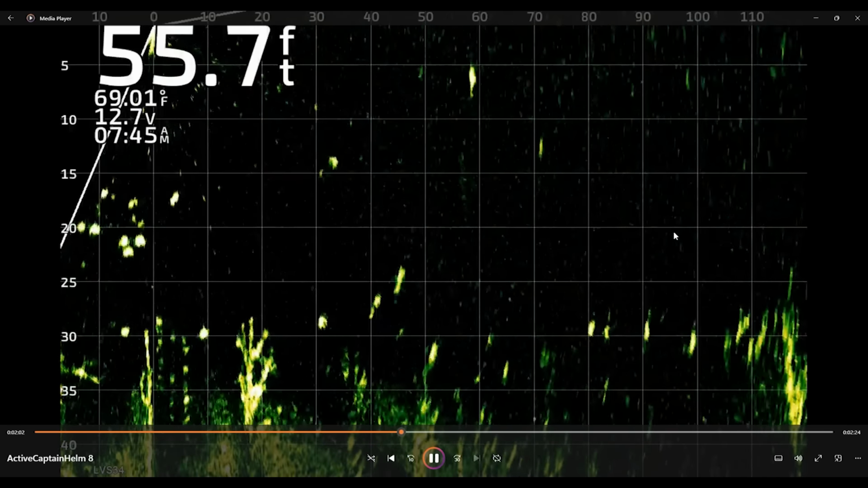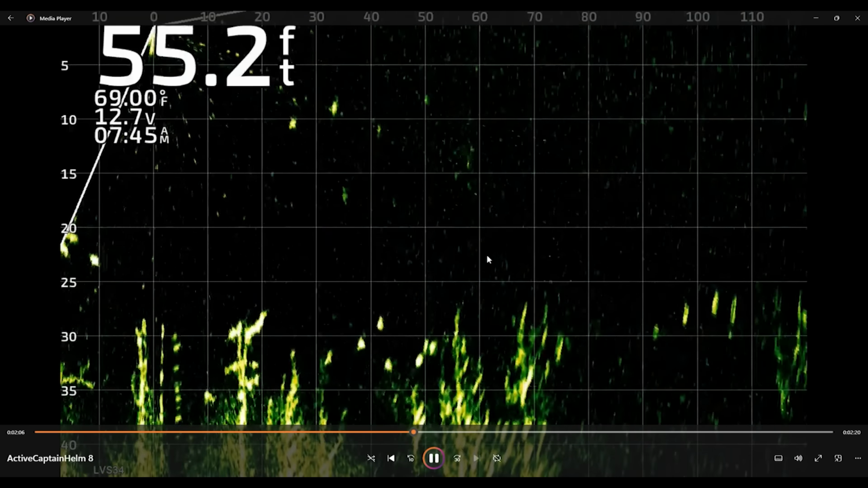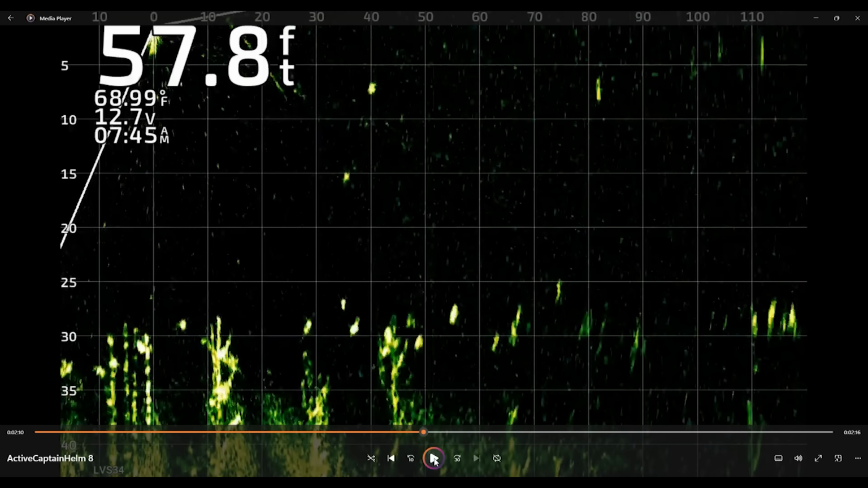I'm just showing you this to show how hard it is to identify, at times, a white bass, potentially a hybrid. The stripers you can at times, but a 4-pound striper can look like a 4-pound largemouth, or a 6-pound striper, whatever that body comparison is.